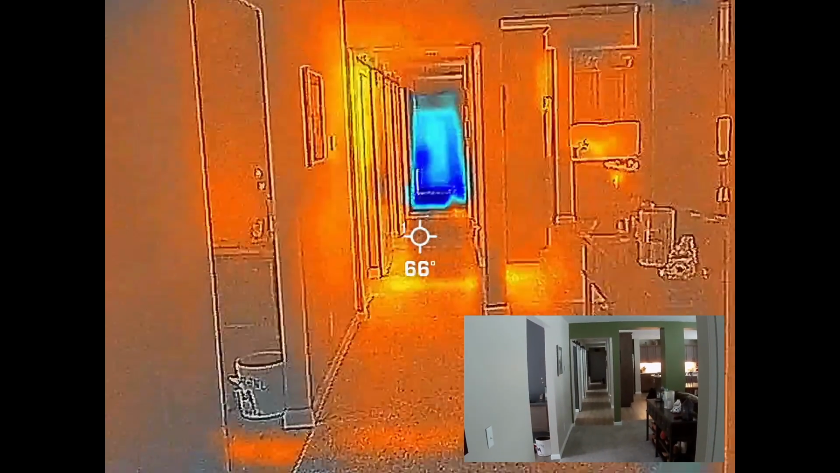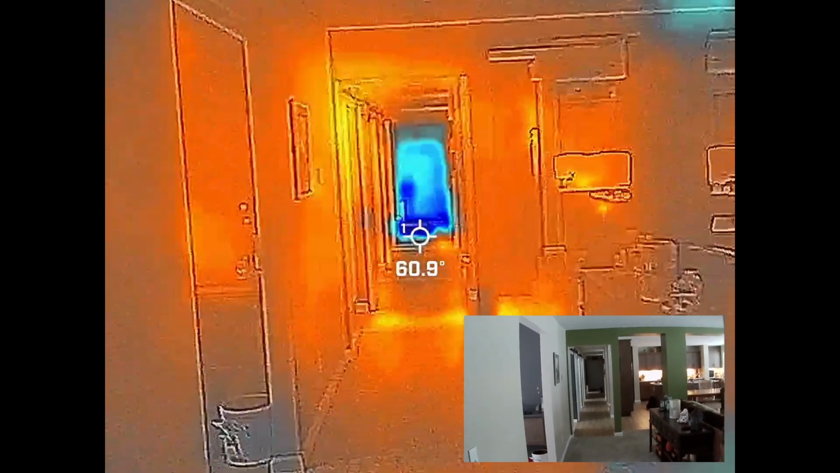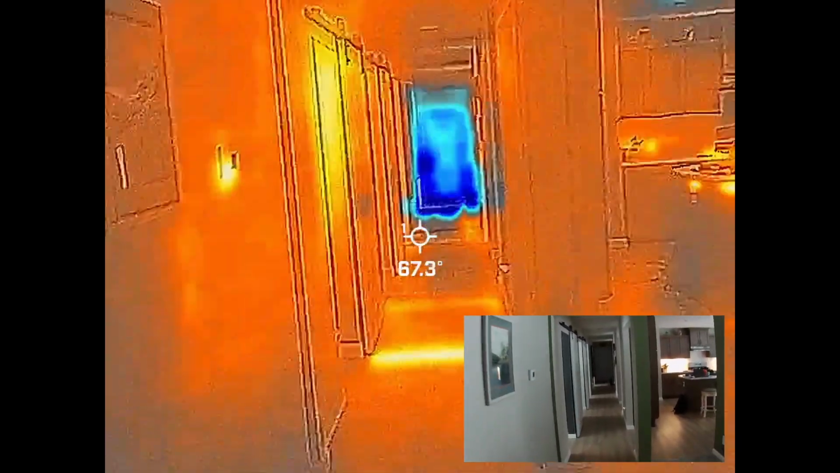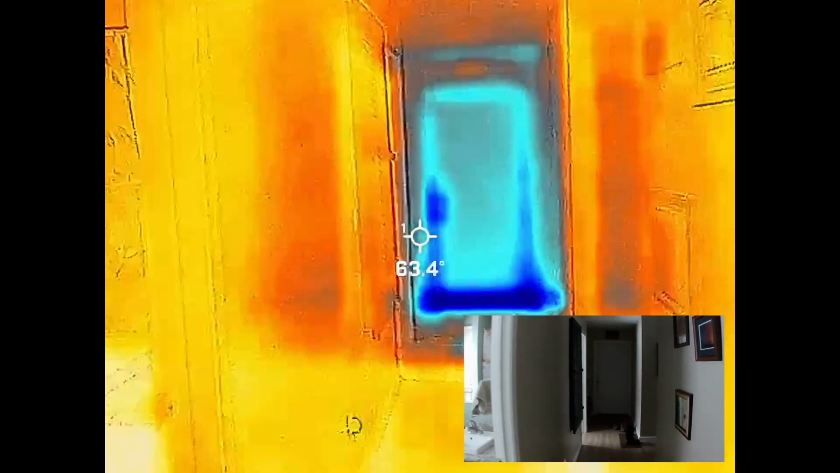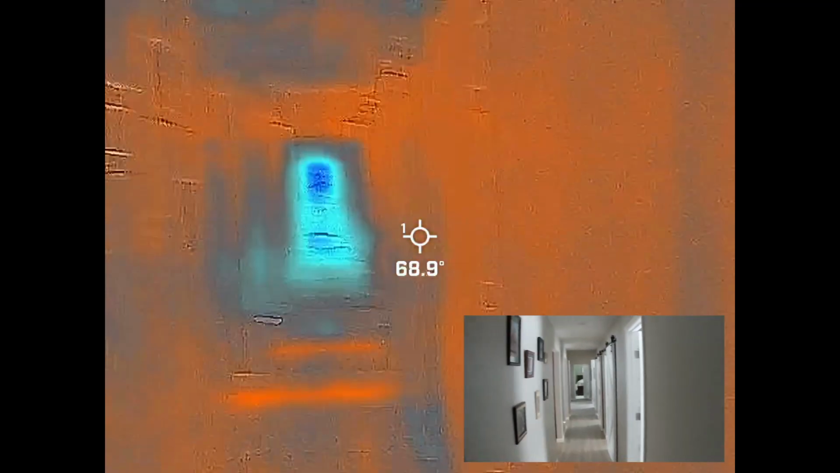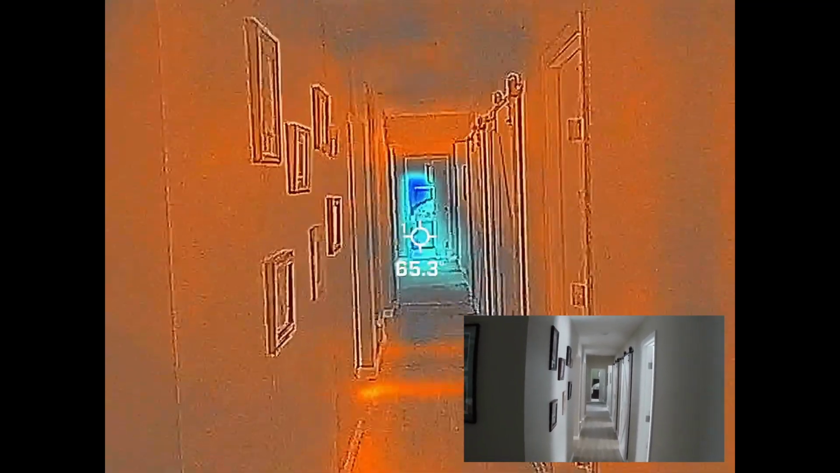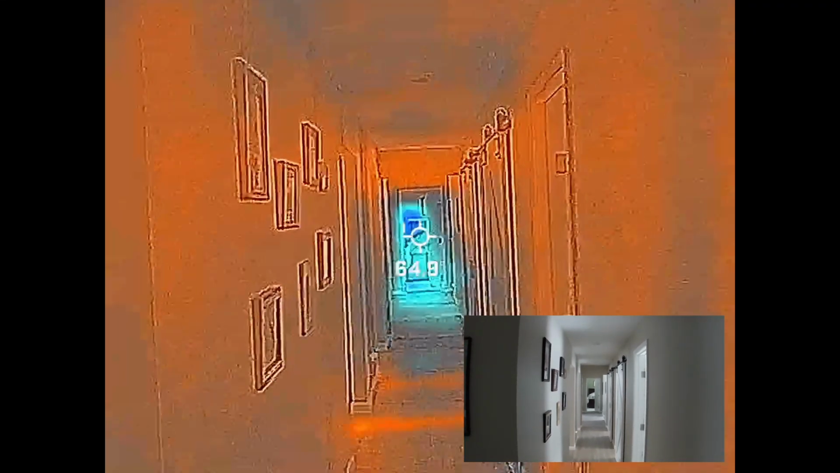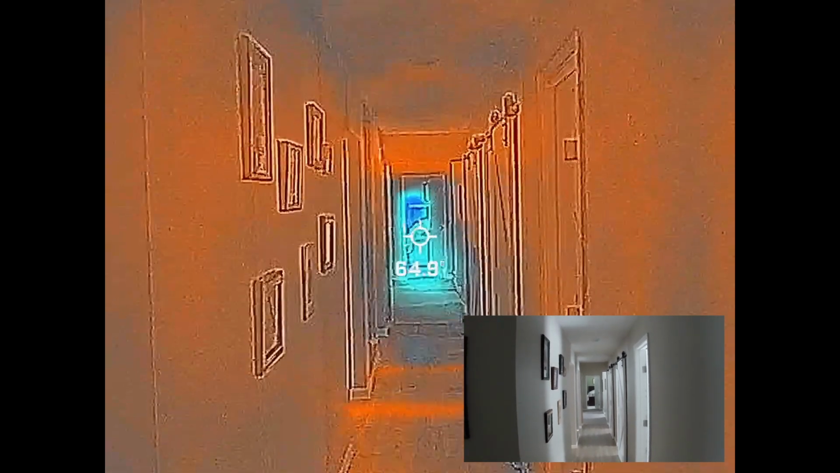There's a look down that hallway. I wonder what it looks like looking back this way. The furnace is all the way down by this end of the house. So if we stop here and turn around and look back this way, we should see that the master bedroom is, I won't say significantly, but noticeably cooler than the rest of the house. So you'll see about a 5-degree temperature delta there. Interesting.